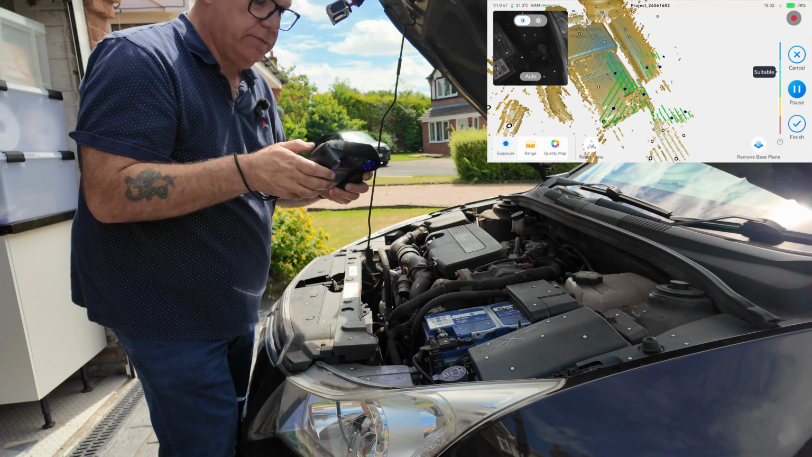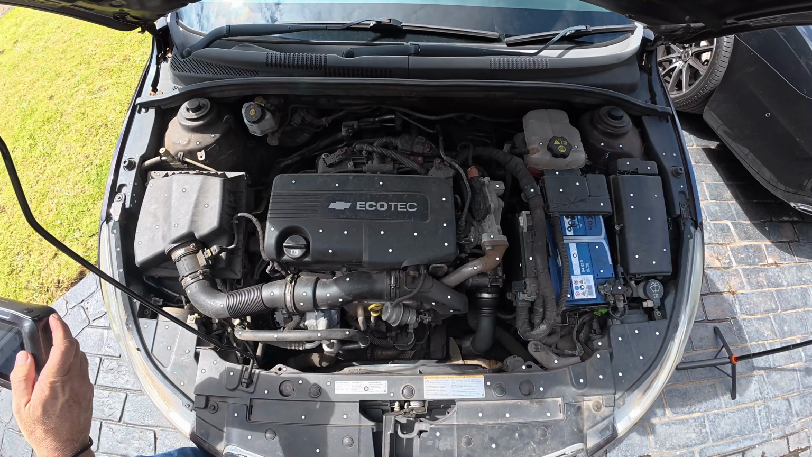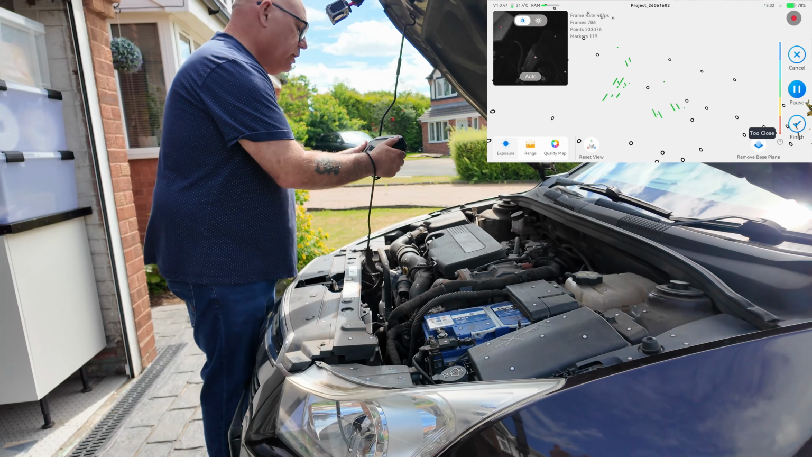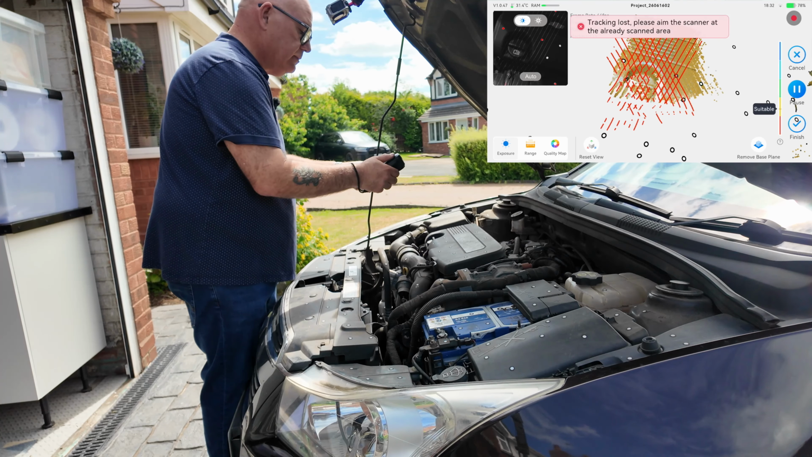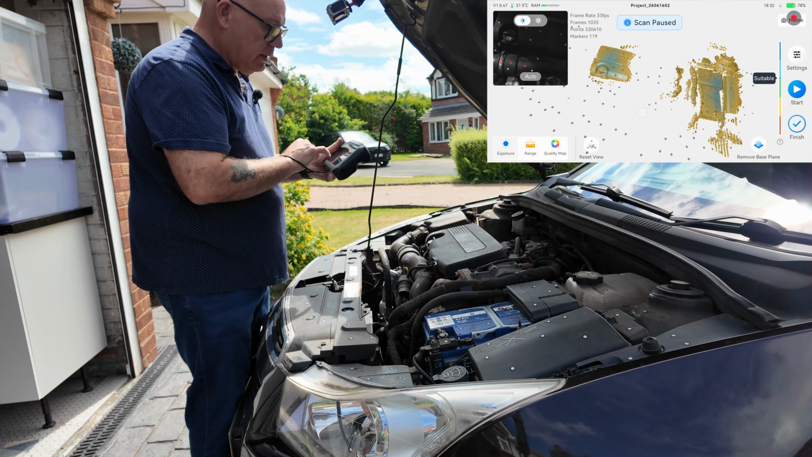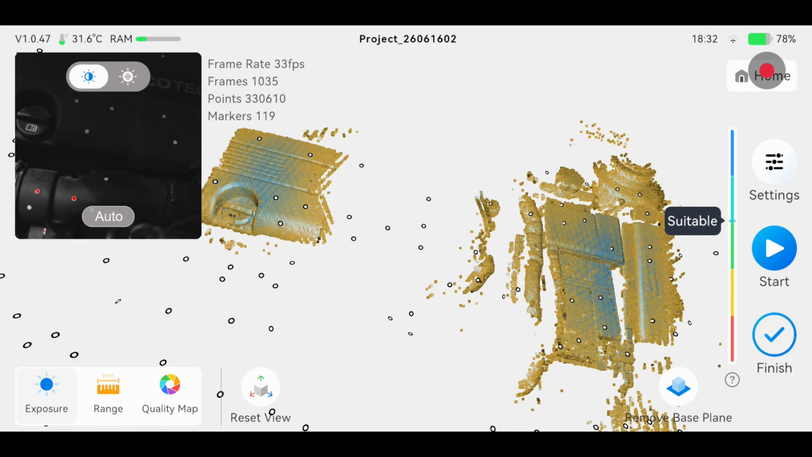Now let me demonstrate something. If I pause that now, and then move over here and press start again, to get it to some markers it knows, it will basically start to scan that. So I pause it now to demonstrate. See, I've got a massive gap in between the scans, and that's because it knows where it is.